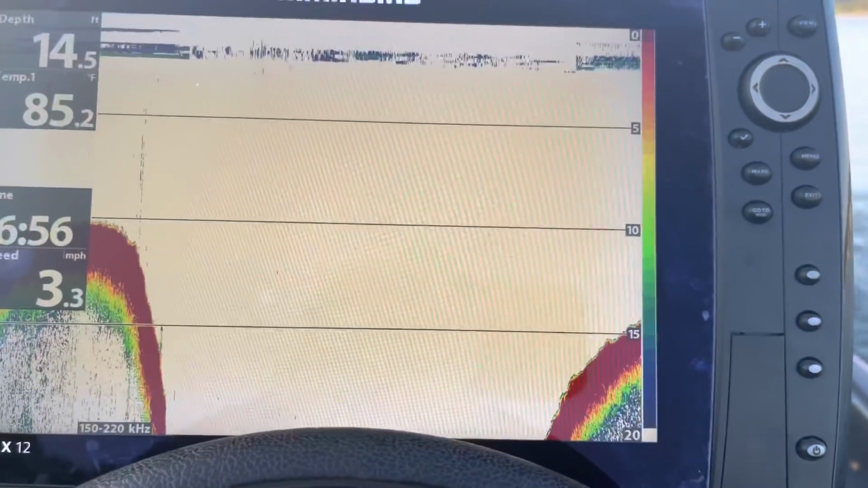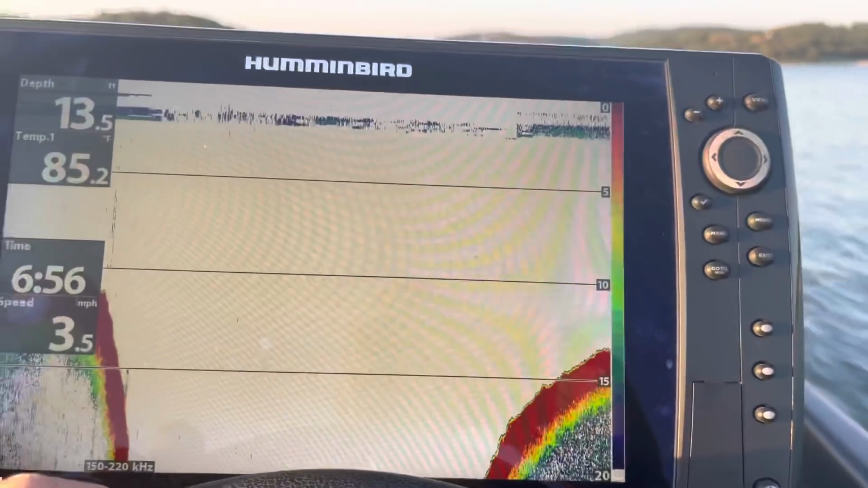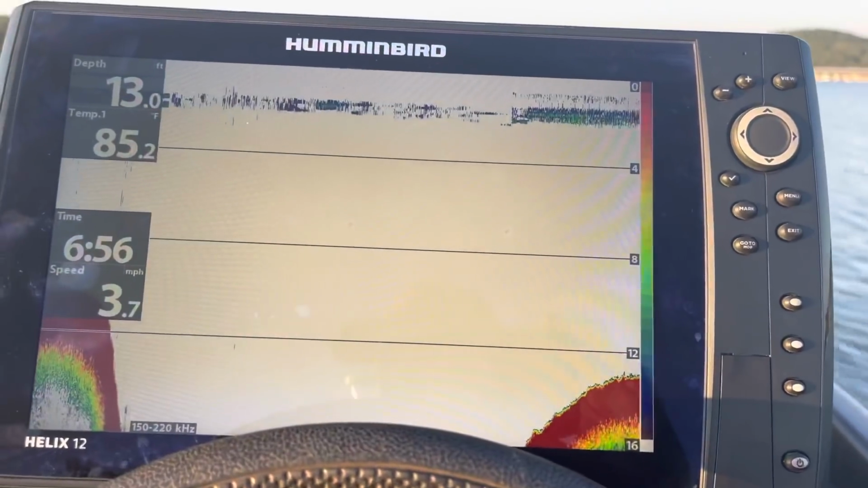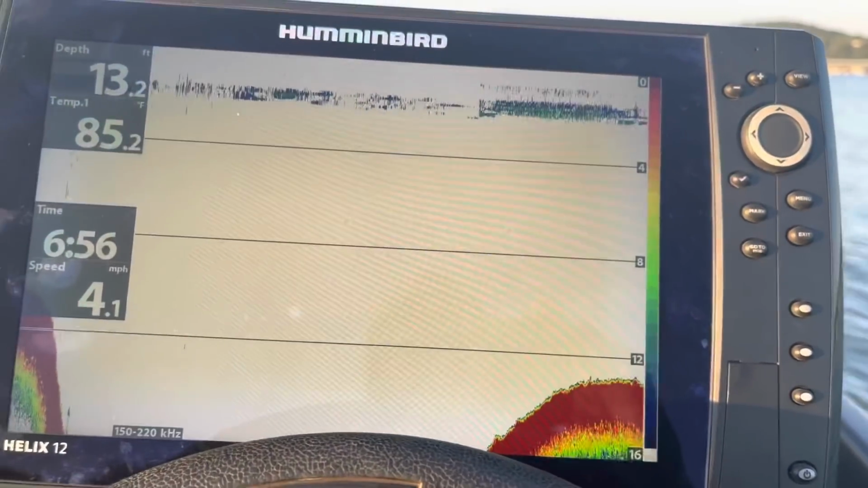Like here, I'm not seeing much activity at all. Everything's pretty clean on the bottom. So since that's the case, I'll start moving out a little bit deeper, to see if I can start picking up a little bit more activity out there.